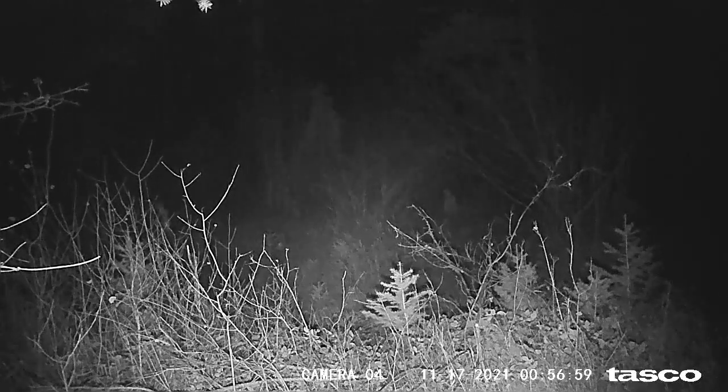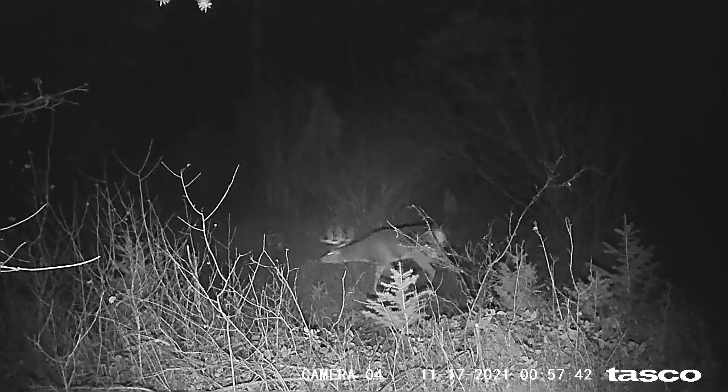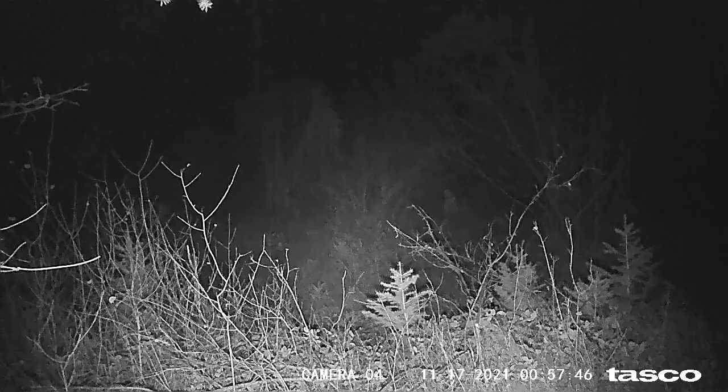This is interesting. A doe runs by with a little tiny buck behind her, and then the buck stops back there. You can kind of see his eyes glowing. He's looking back. It's like a soap opera unfolding. And then this big guy walks by. That's a pretty good buck. And he walks by, he's following them.